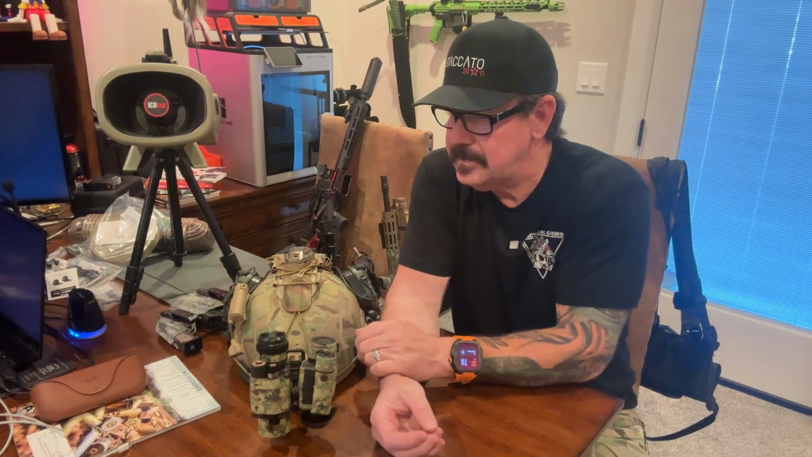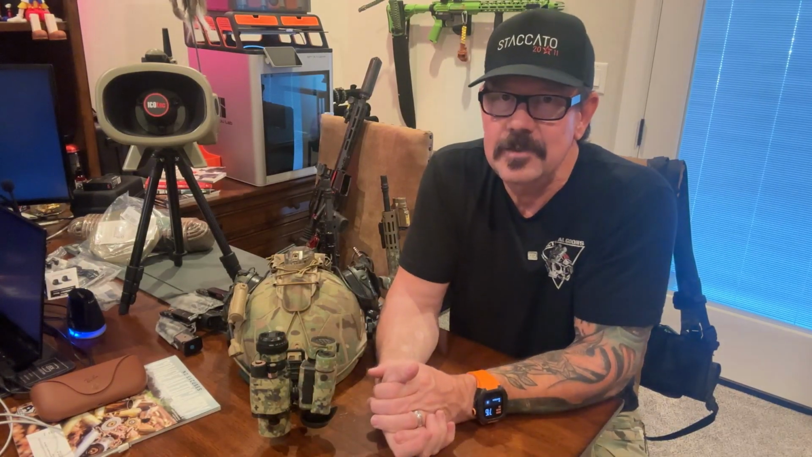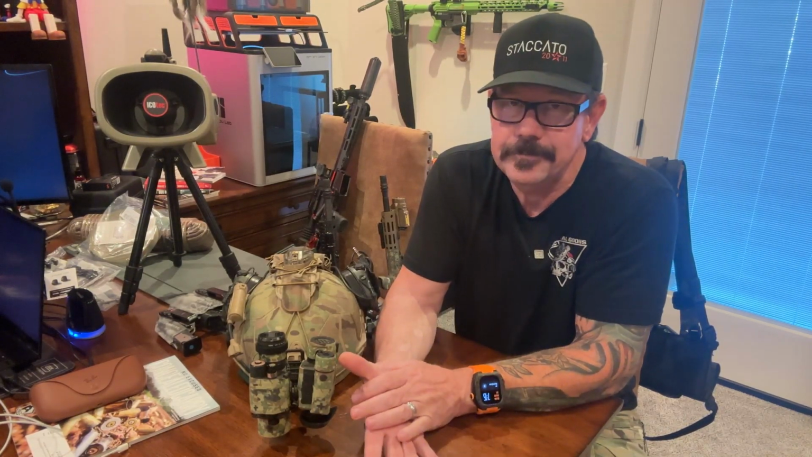And this is low-end thermal. I mean, they got some high-end stuff. I take that back. It's like night vision's pretty bad too. Little guys like this, they'll get you. And the mounts and the bridges that hook everything up. I mean, when I got into it, I wasn't realizing what it actually cost, and it's a pretty penny. It's good stuff though.